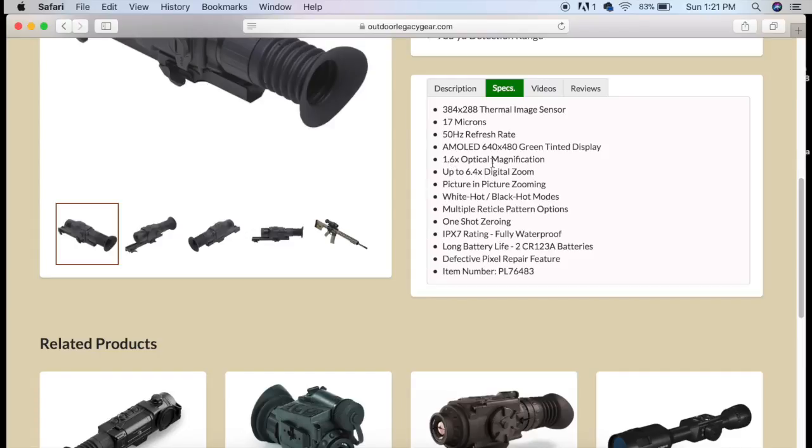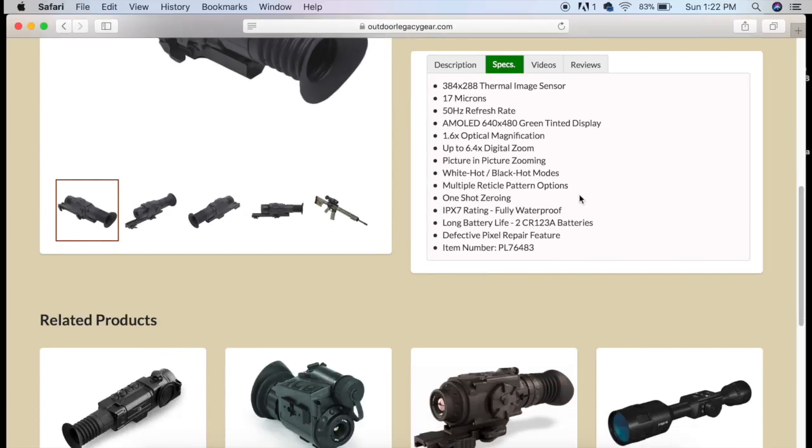It's a 1.6 optical magnification, and it goes up to a 6.4 digital zoom. Picture-in-picture zooming. It's got two color palettes, white hot and black hot. Has multiple reticle patterns. And also the one-shot zeroing to make it quick and easy to sight in the scope. And I've used this on this model and several of the Pulsar models. Very easy to use, quick and simple, and you won't have a problem with it at all. It runs off of two of the CR123A batteries.